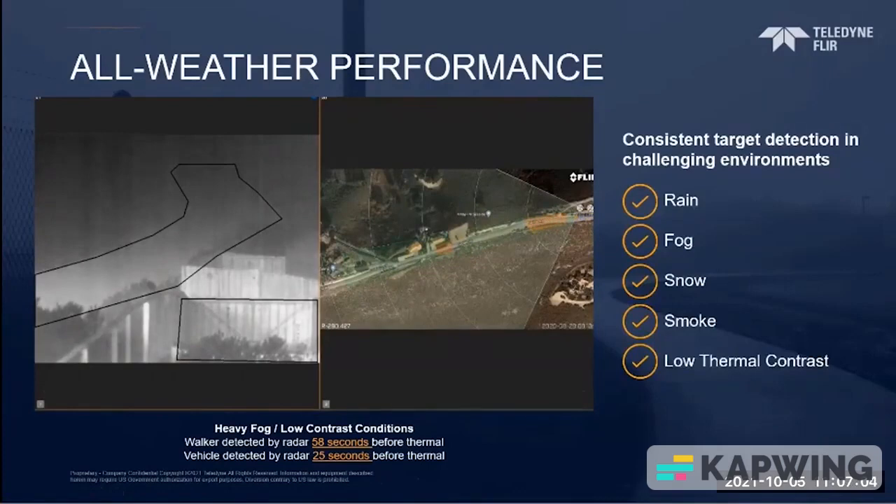This is why the R series radar is a great complement to the thermal and visible analytic cameras that can be incorporated when protecting perimeters.